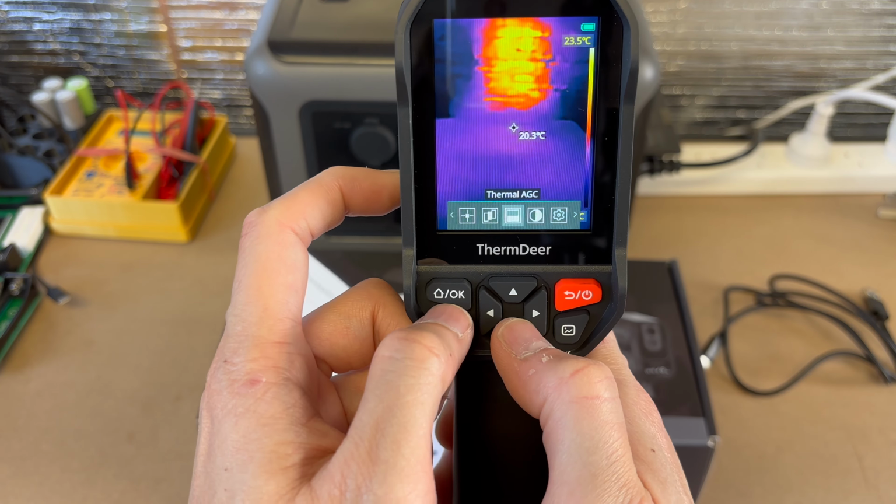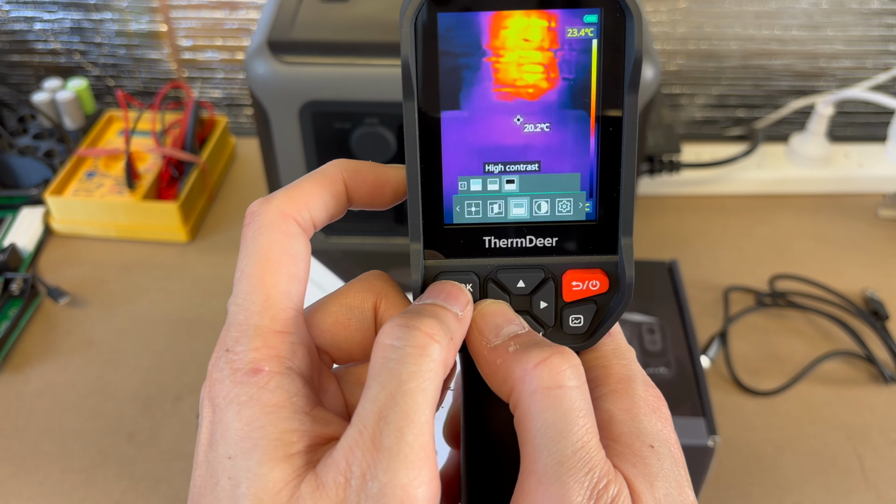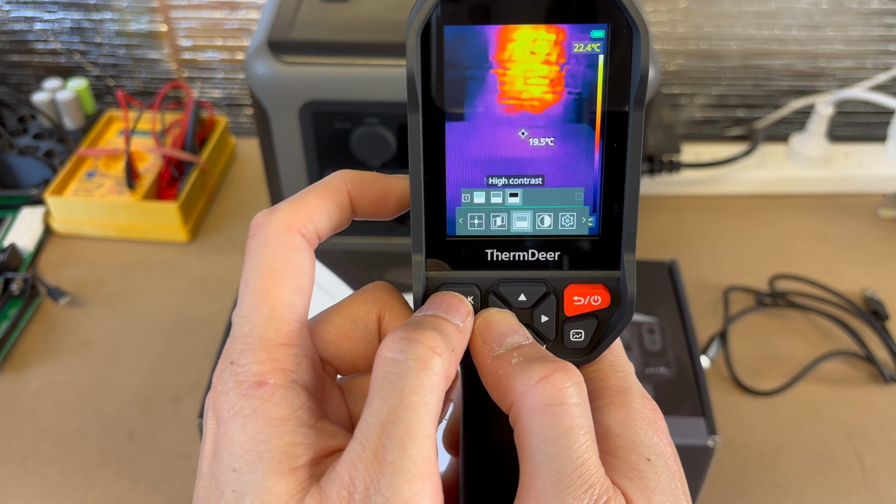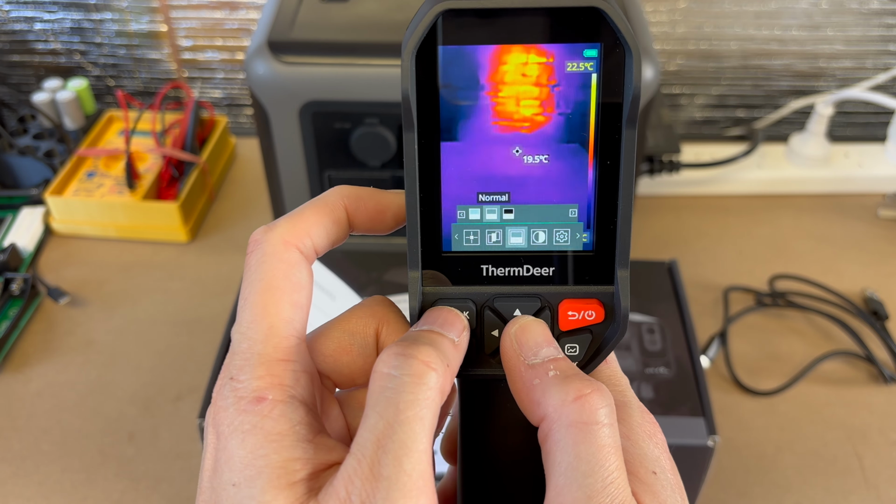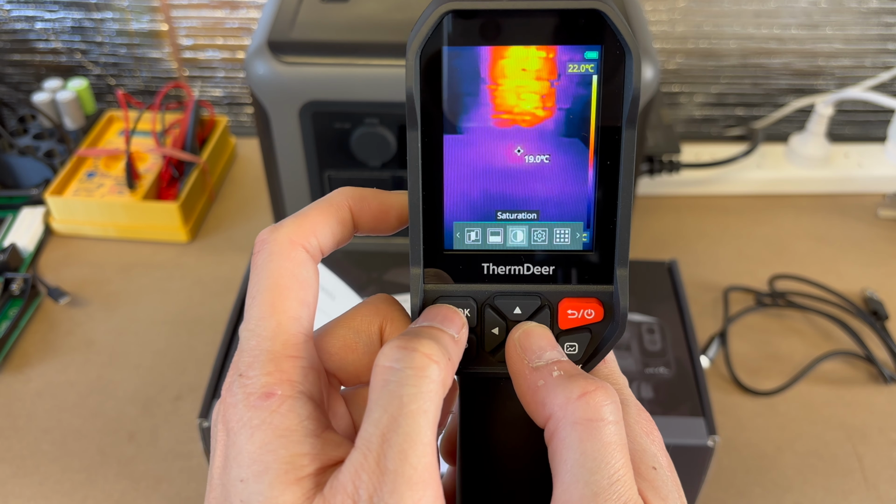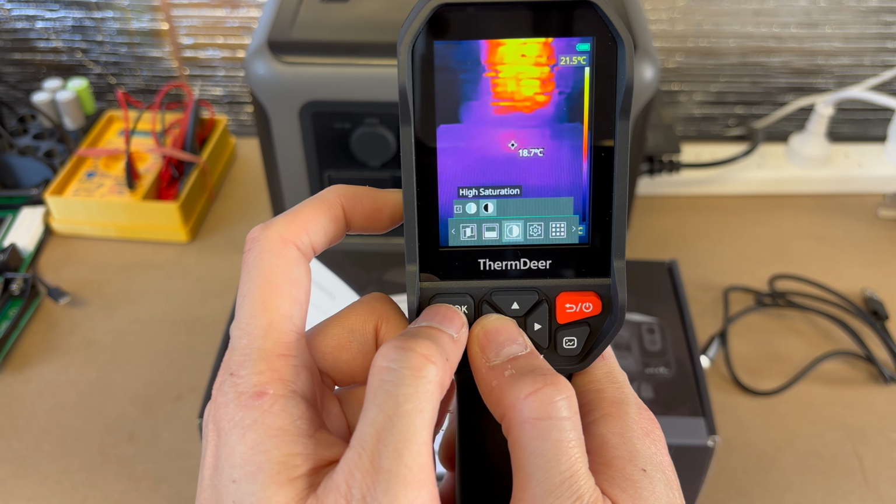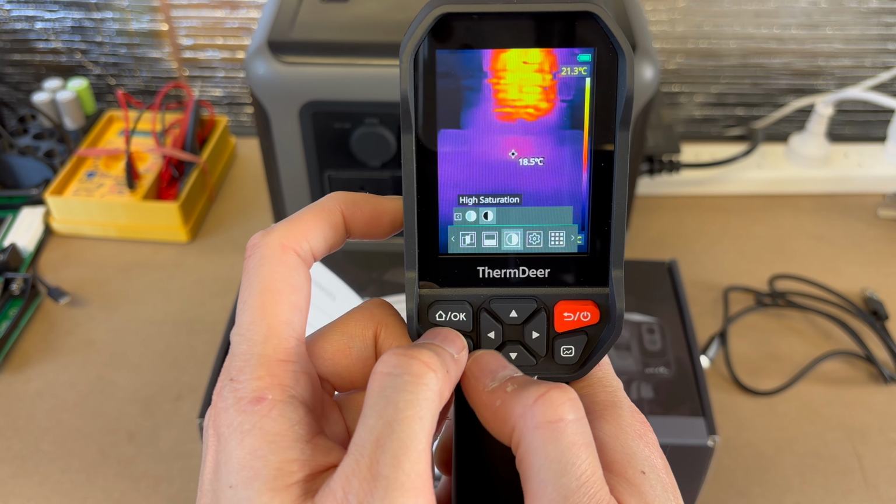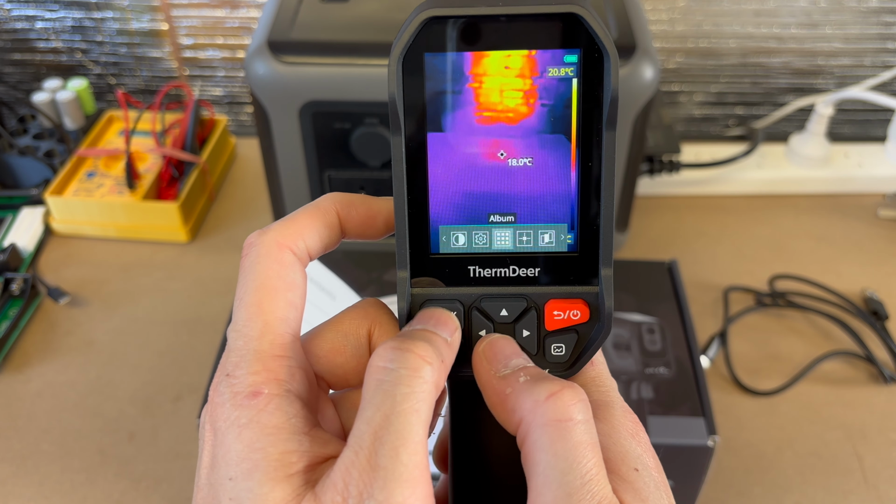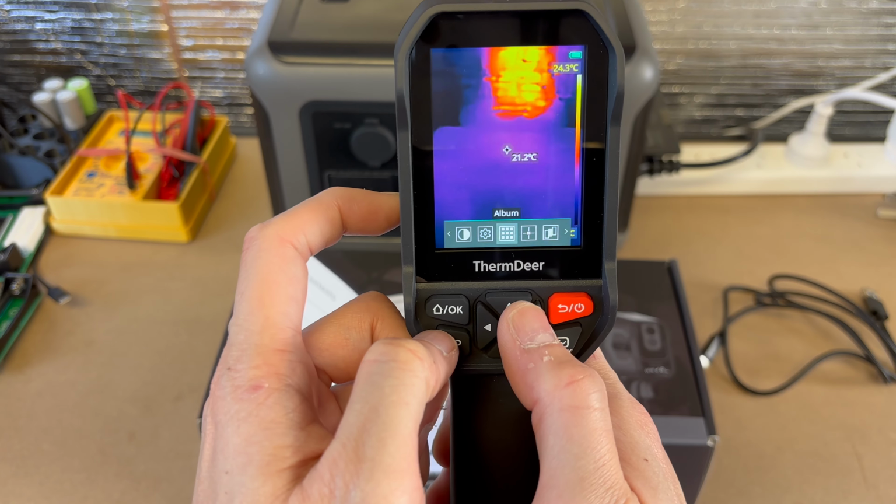Okay, thermal AGC, that just changes the color or the contrast or something, but I'll leave it on high contrast. That's what it was before. Saturation, high saturation, low, you can see the difference between there. We'll leave it on high. Settings as before, album, we were just in there before as well.